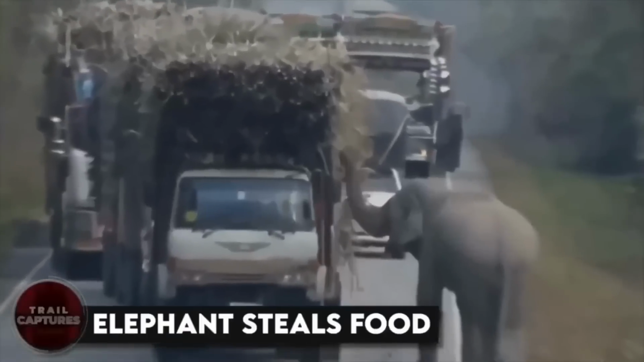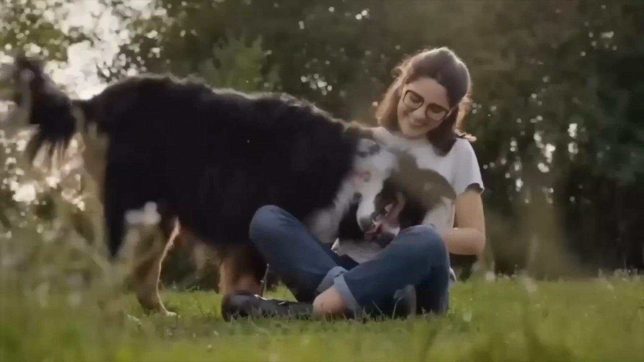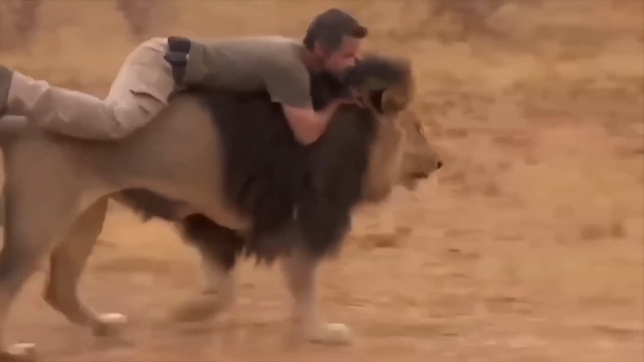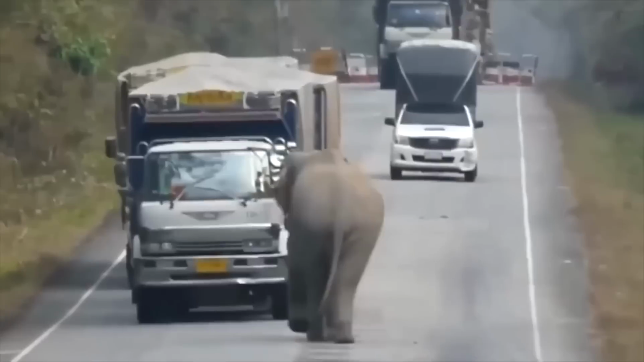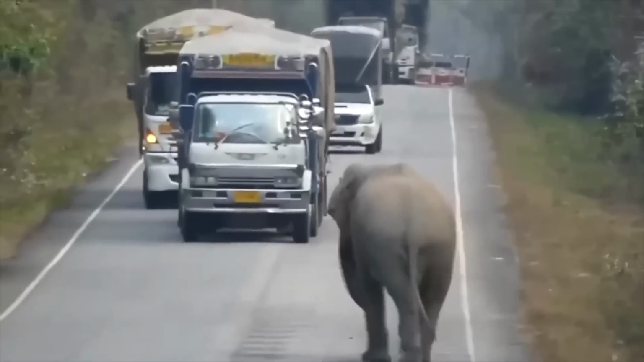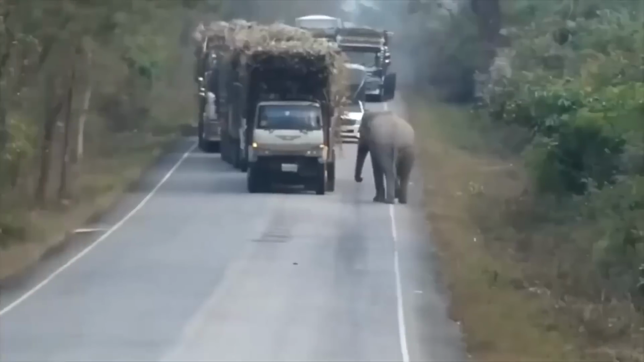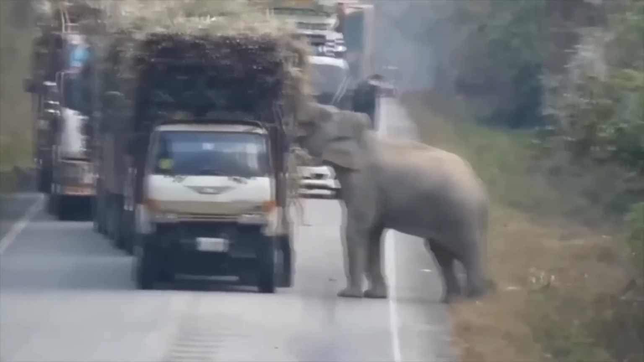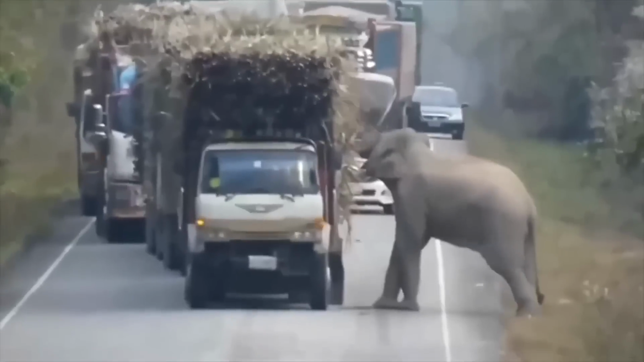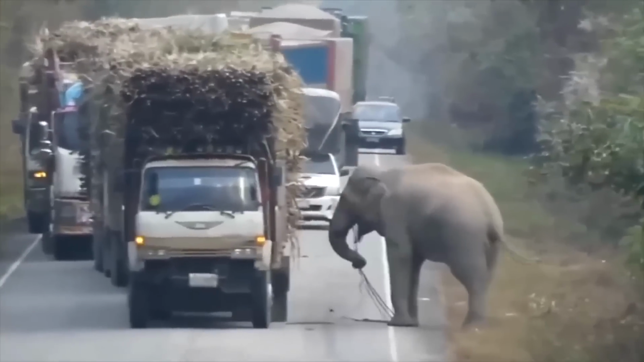Elephant steals food. Humans and animals have been living together for decades, and this long relationship has led to us understanding each other pretty much. For instance, take the elephant as an example. Years and years after passing the same road, he has come to know that a truck passes the same road every day with lots of sugarcane. So, what did the elephant decide to do? He decided to take a shortcut to get food and steal from the truck whenever he gets the chance to.